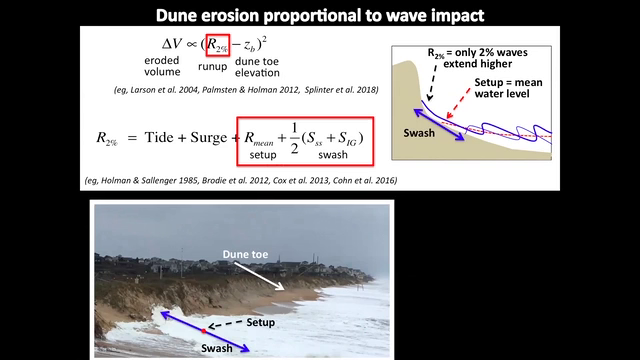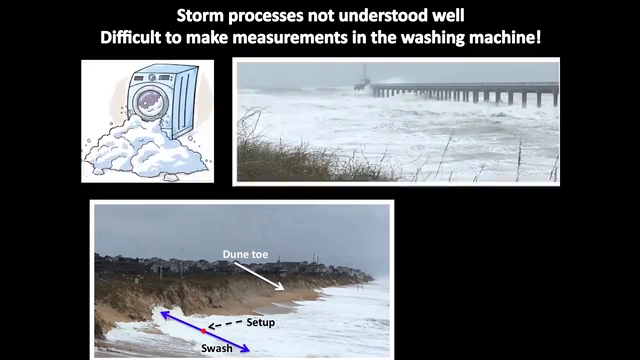So we want to understand these processes, these wave-driven processes in particular, better, especially during storms, but it's not so easy to make measurements during storms. We call this the washing machine. It's all foamy white water. There's big waves. The waves in the photo are breaking over the end of the pier. That pier is about 25 feet above the water surface. Those waves are getting way up high, splashing across the top of the pier. They're smashing down. When they come down on your instruments, they tend to break. They're also picking up a lot of sand, so your instruments are getting sandblasted.